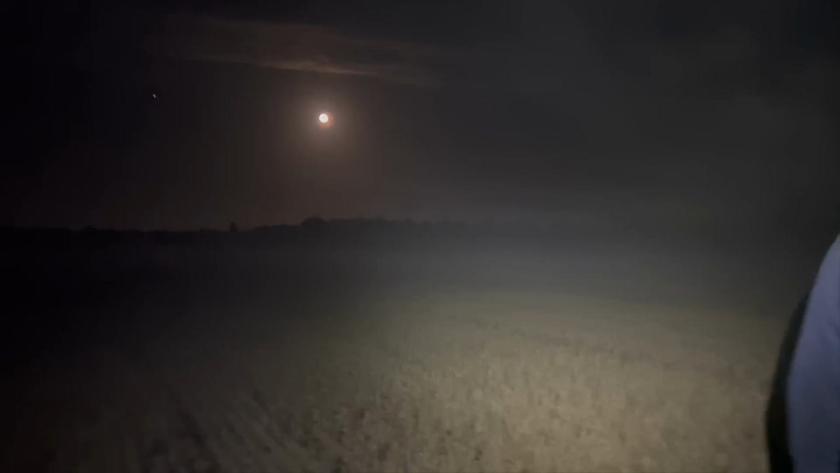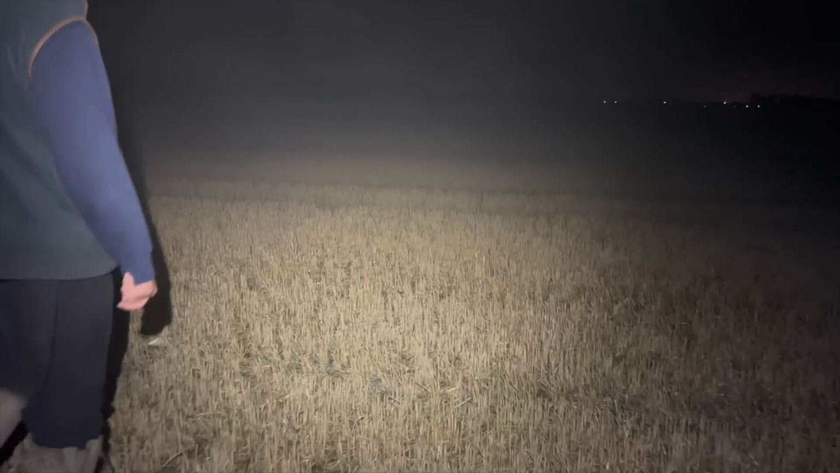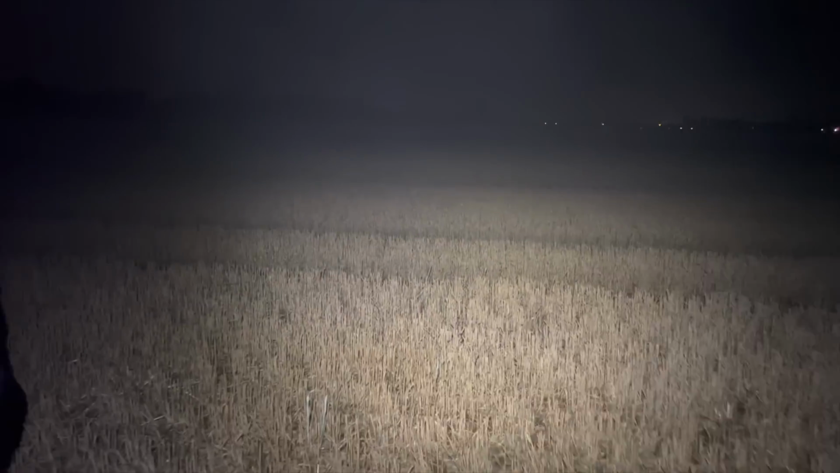Well, look at this. Calling foxes on a super bright moon, and the mist and fog have rolled in. But the beauty with thermal, it cuts straight through it. That's the first fox I've shot off the Rekon tripod, and boy was it steady.